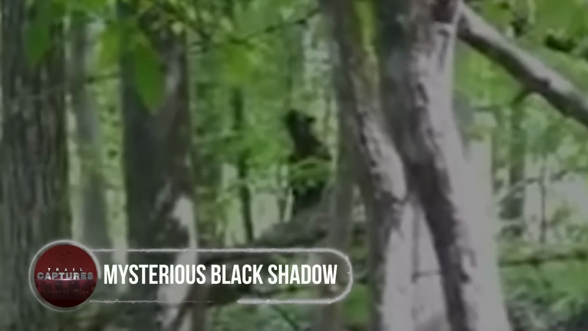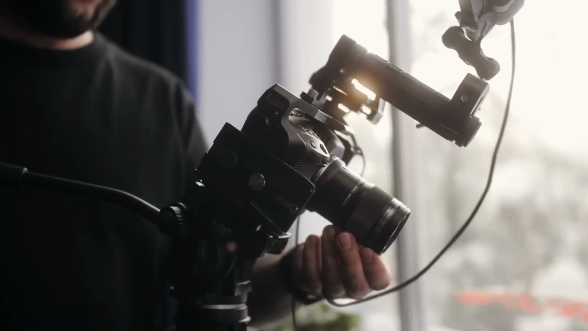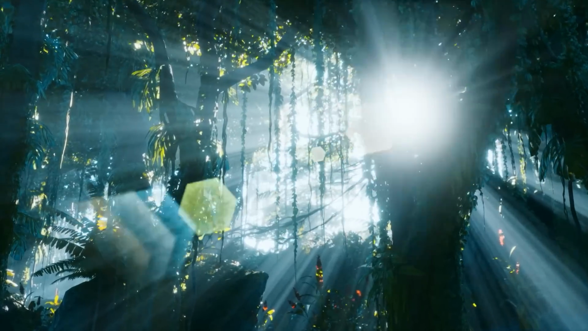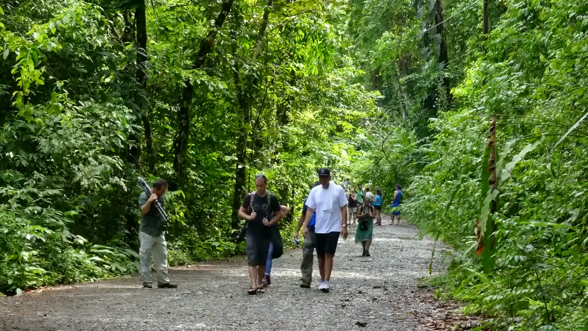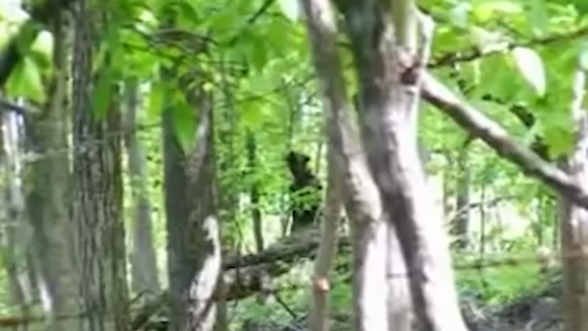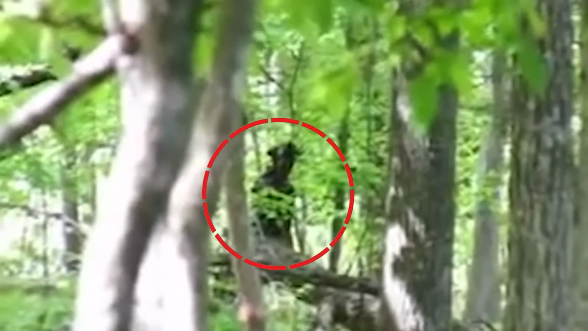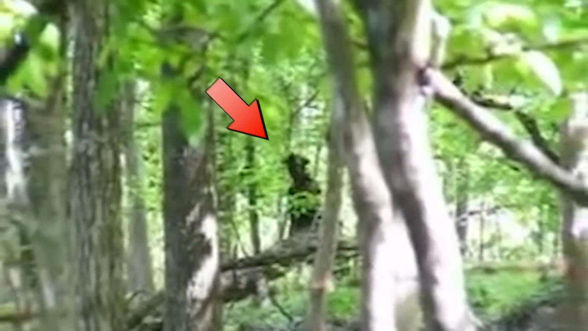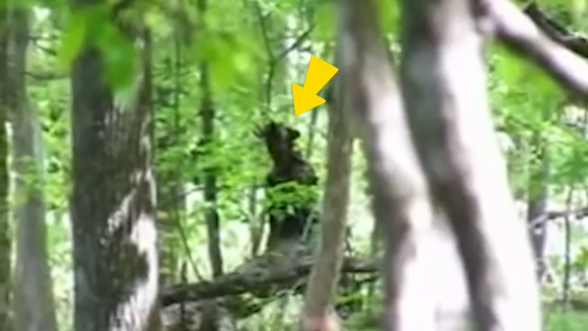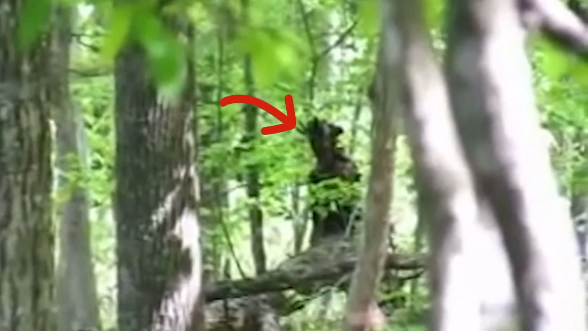Mysterious black shadow. Almost a decade back in April, a man filming his own horror movie set up a prop ritual circle in Tennessee's woods. The next day, after returning to that place, he found a mysterious dark figure standing exactly at that spot. At first, he thought it was some kind of illusion, but suddenly, the figure that appeared to have a head and body moved slightly back and forth.